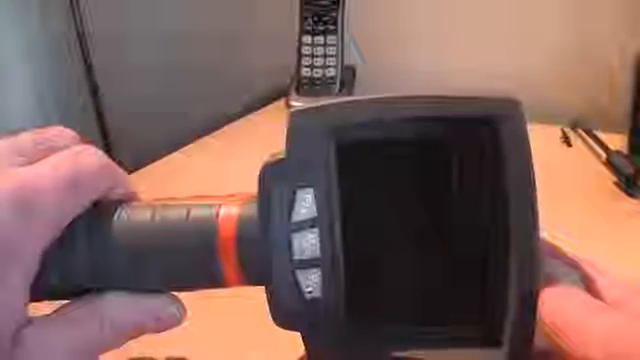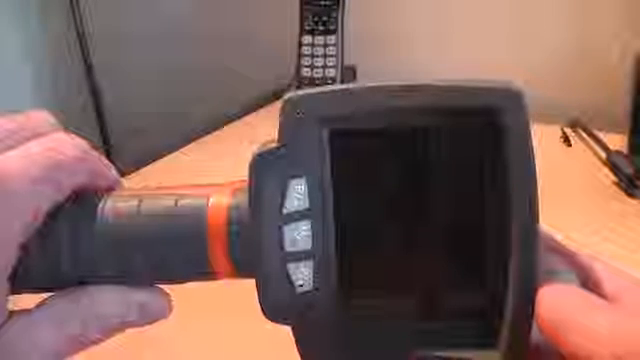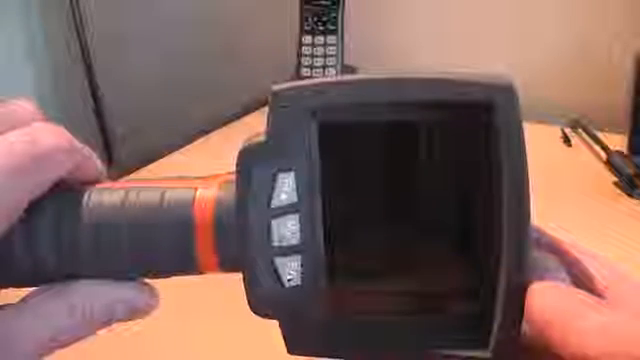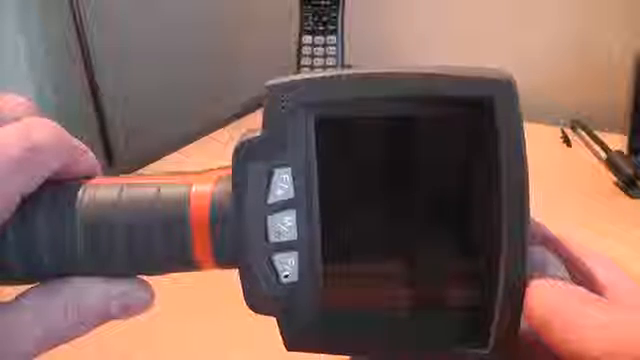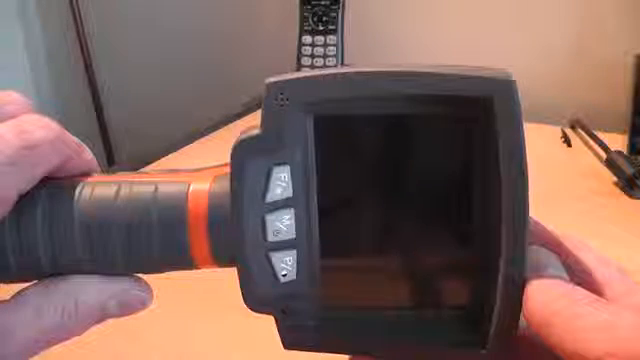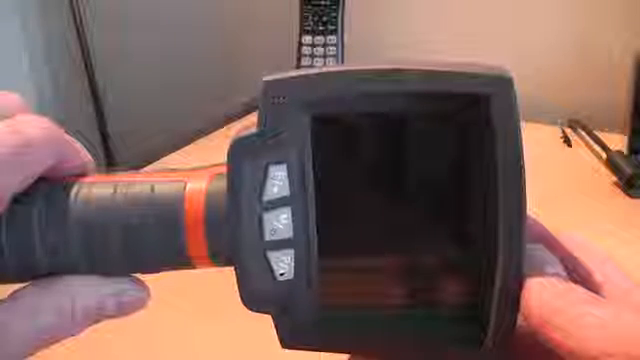This KT-150 is the most featured in the range apart from the A version, which will cover a higher temperature. Other models in the range, depending on the exact model, miss out on features including autofocus, visual imaging, video output, combination thermal and visual images, voice annotation, laser pointer, memory features, and video capture via USB.